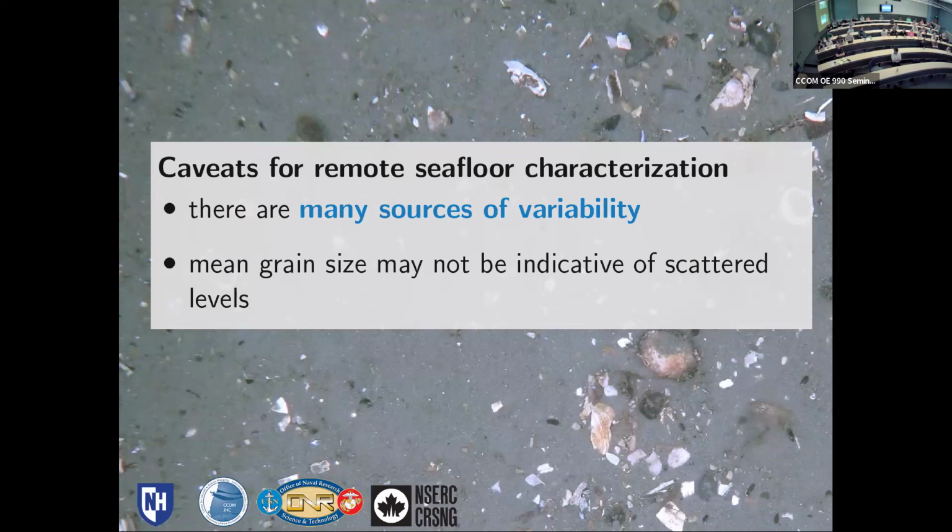Oh, Tony has a quick comment. I think we showed that in general, and other papers have shown this, there's a huge spread in the scattering strength for even just what we call a sand. You've shown, and other papers have shown, that the models are not too bad if you exclude shell pieces. We can actually do what we need.